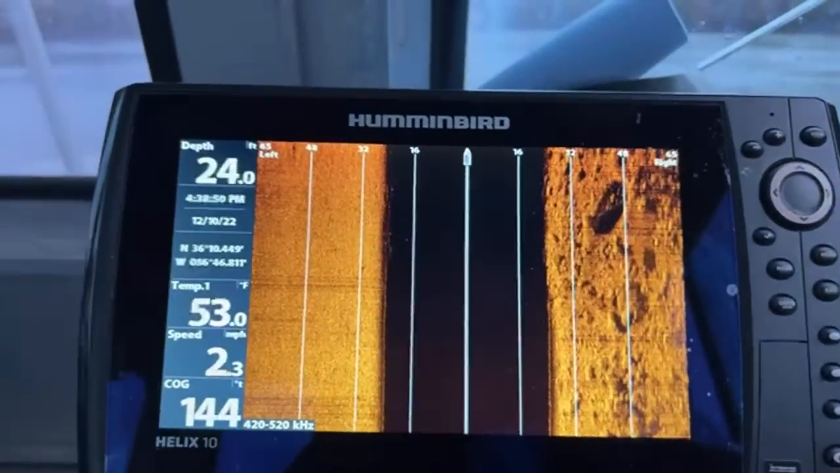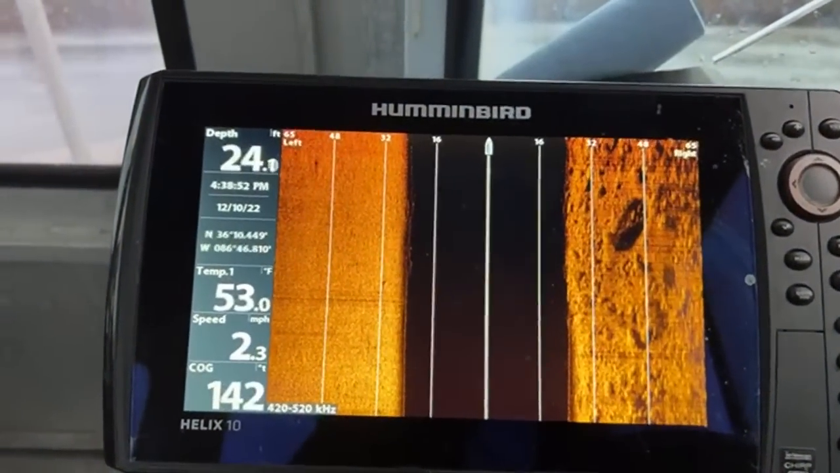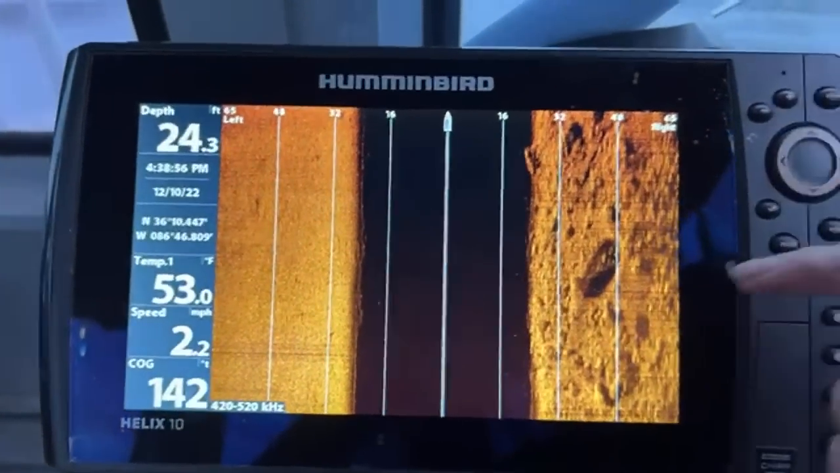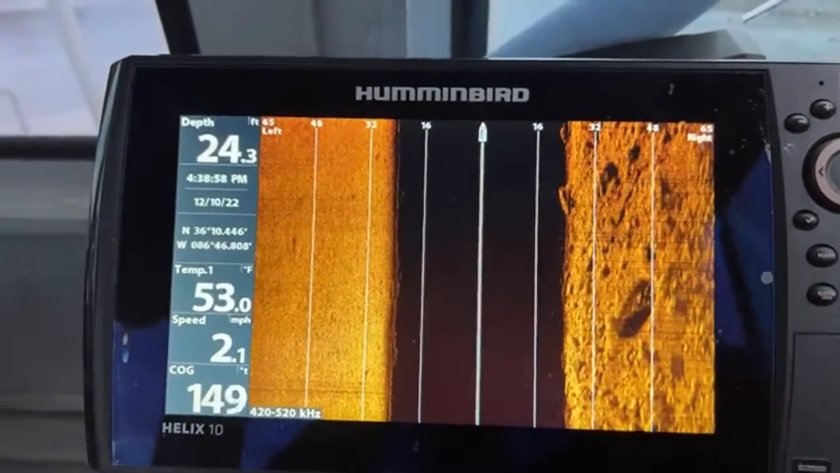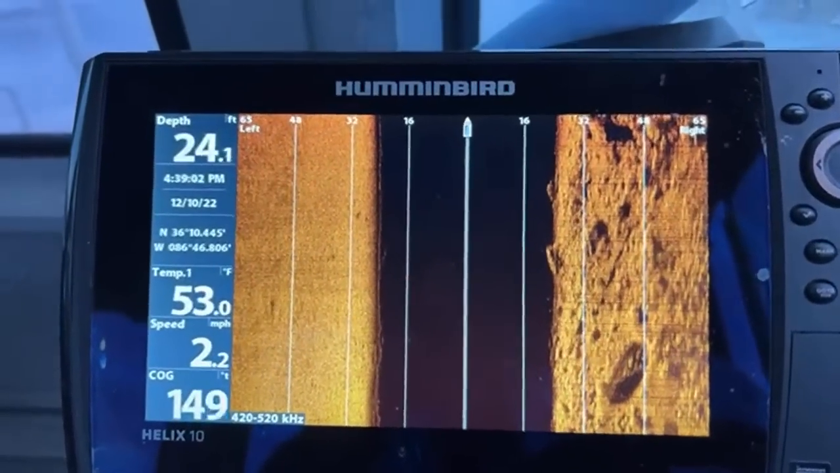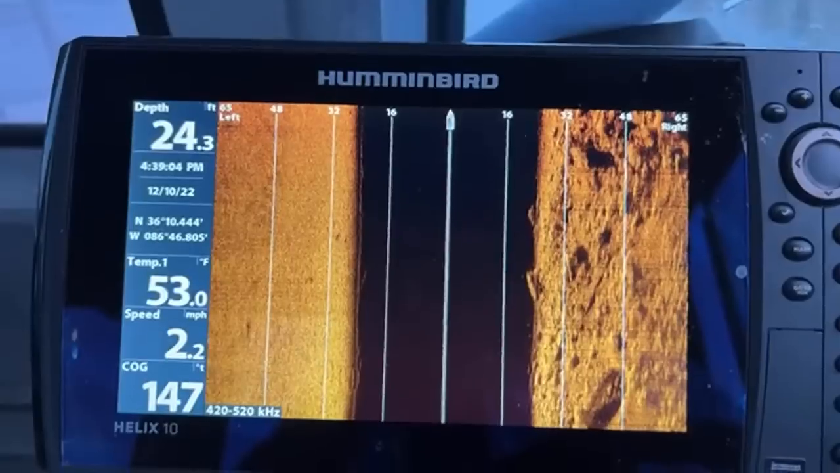I thought that was a car, but that's a big old log. The first time we went over, there was definitely a car. Yeah. I can't get that object. I can't get it back.